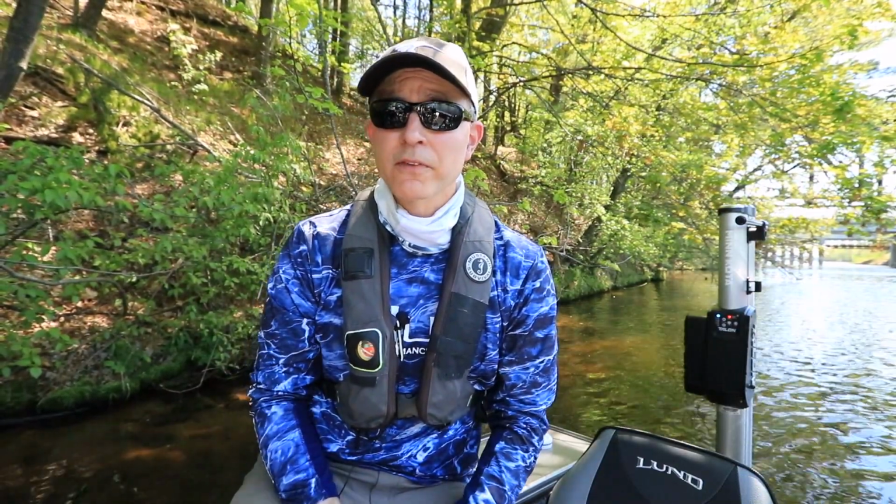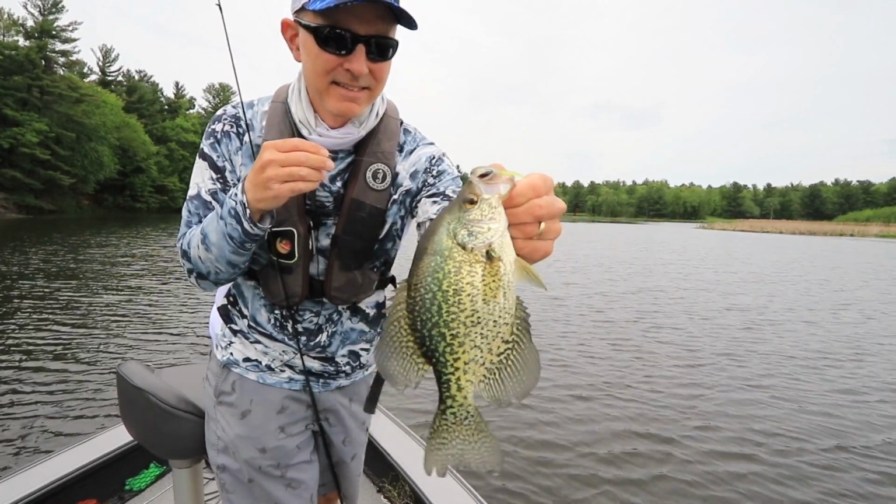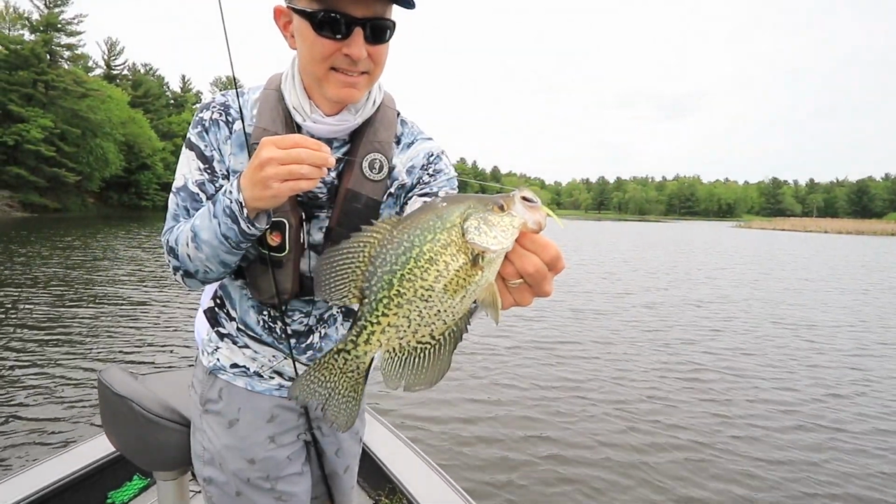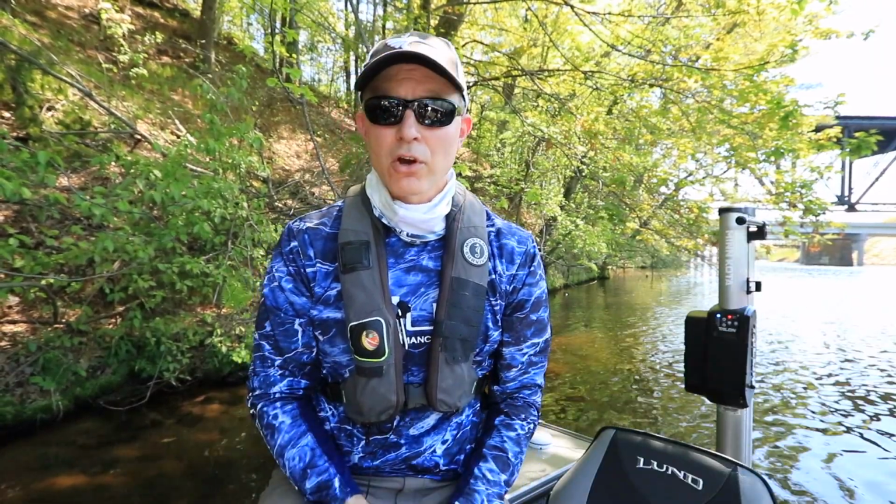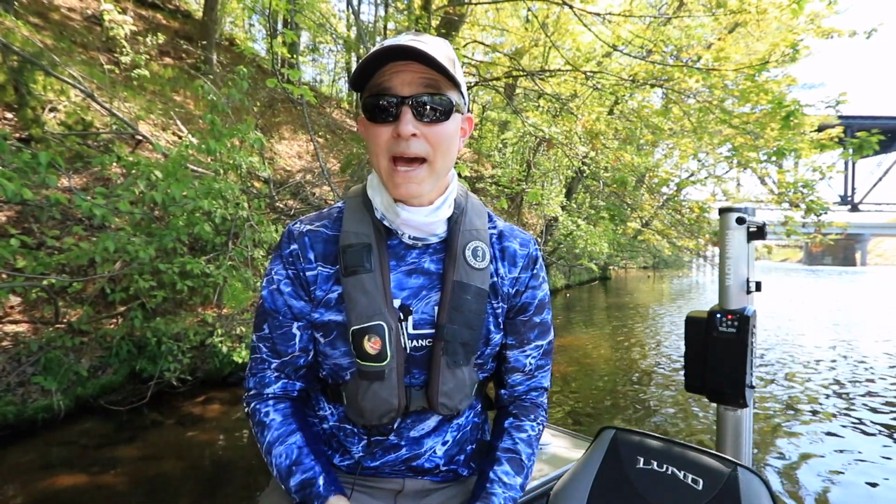Let's start with a little bit of context. It's the early part of the season here, and water temperatures are just starting to get close to 60 degrees. Panfish, like the crappies I'm chasing today, are definitely in a pre-spawn pattern. These are fish that haven't gone to the shorelines yet. Rather, they're lingering in loose packs in offshore cover.